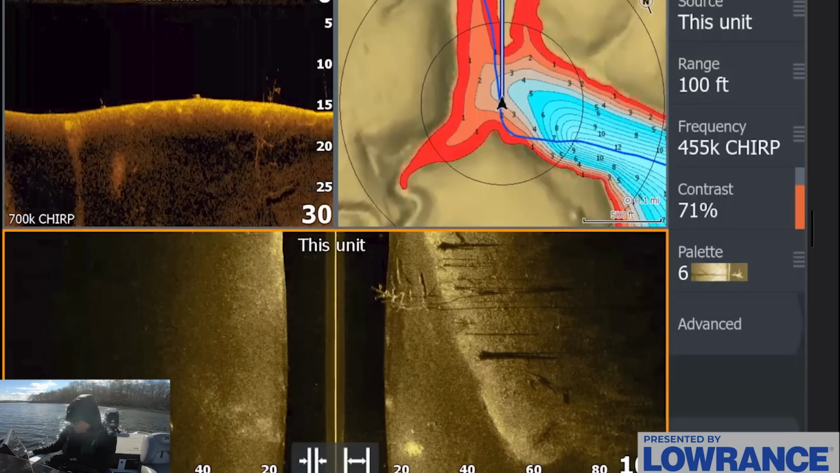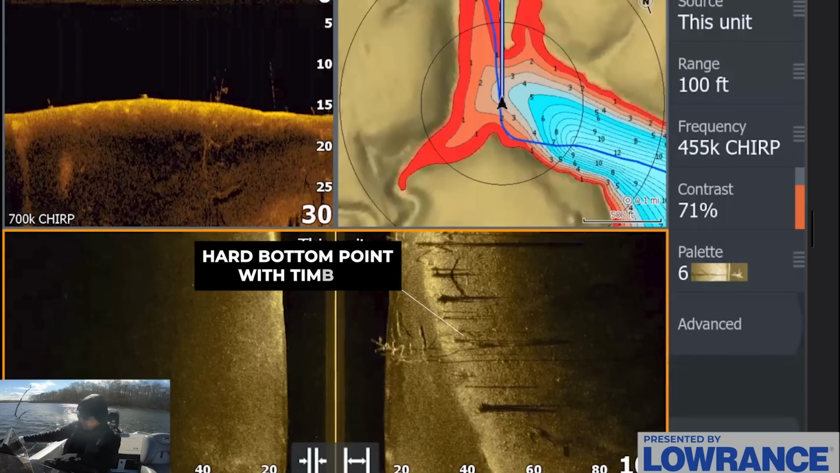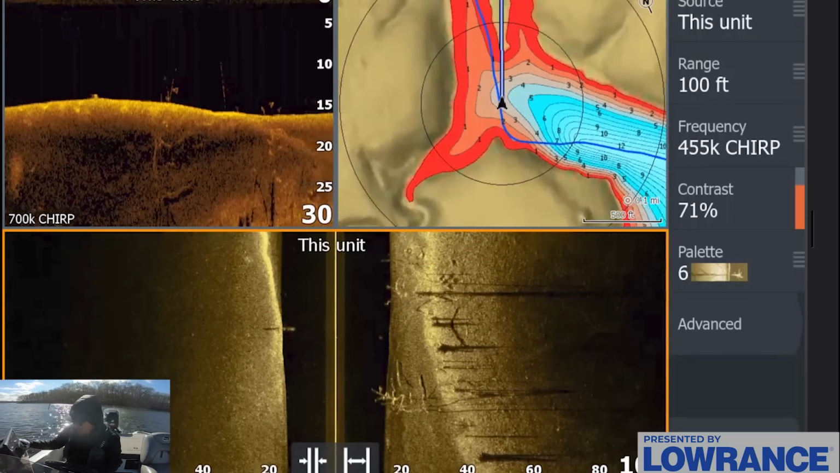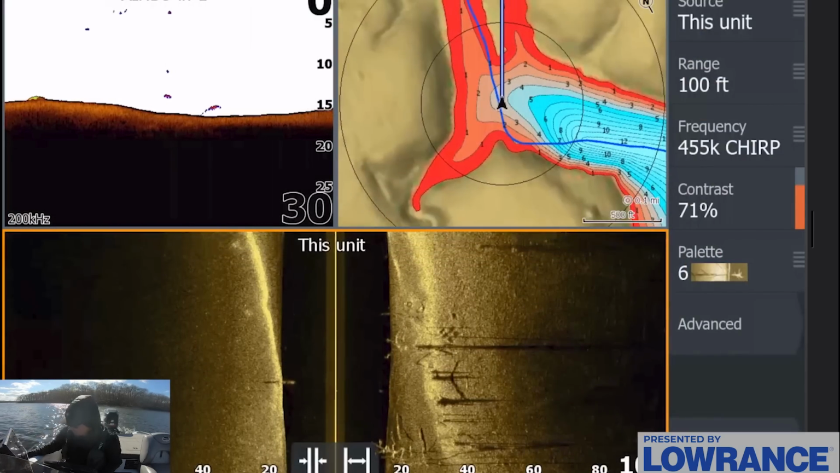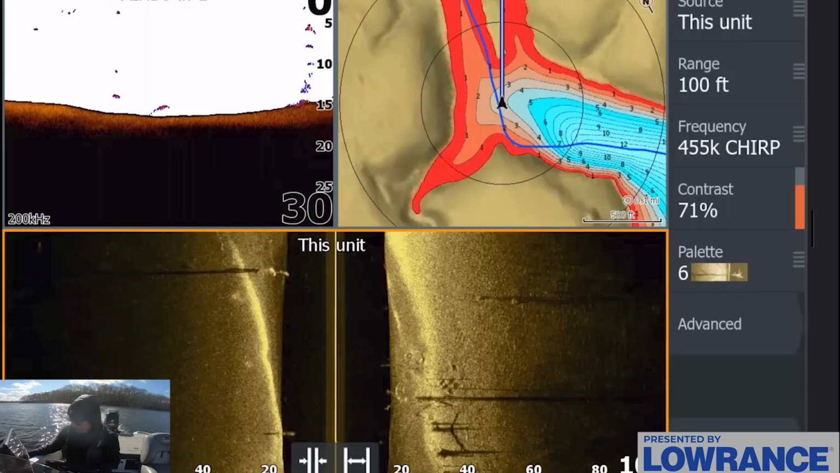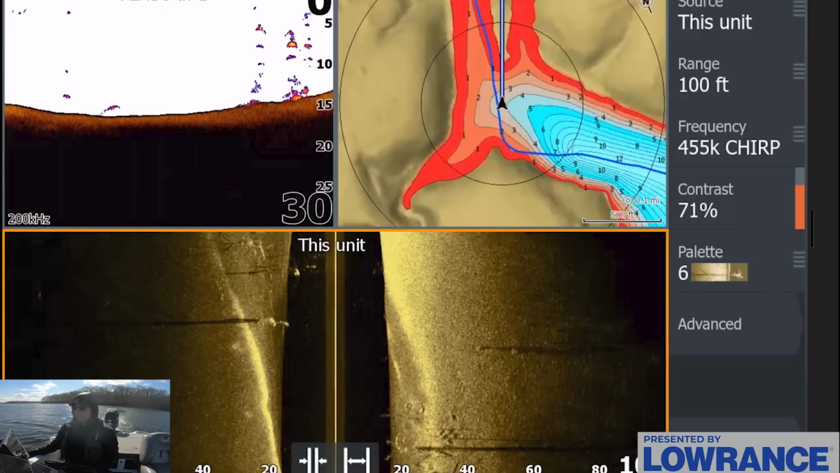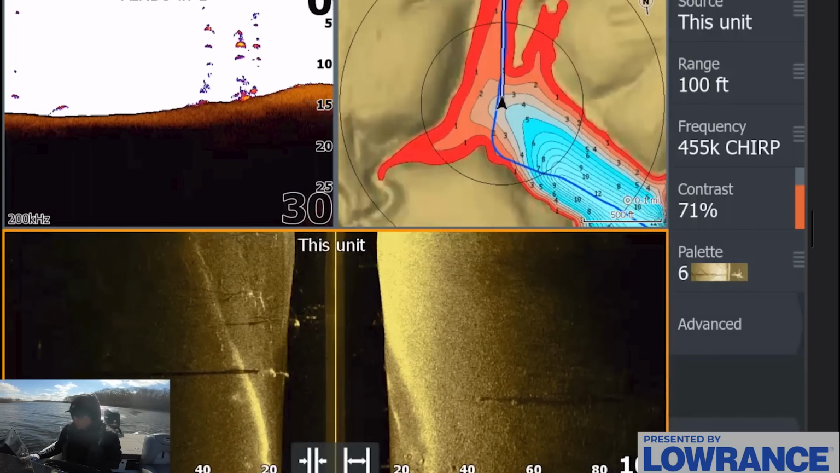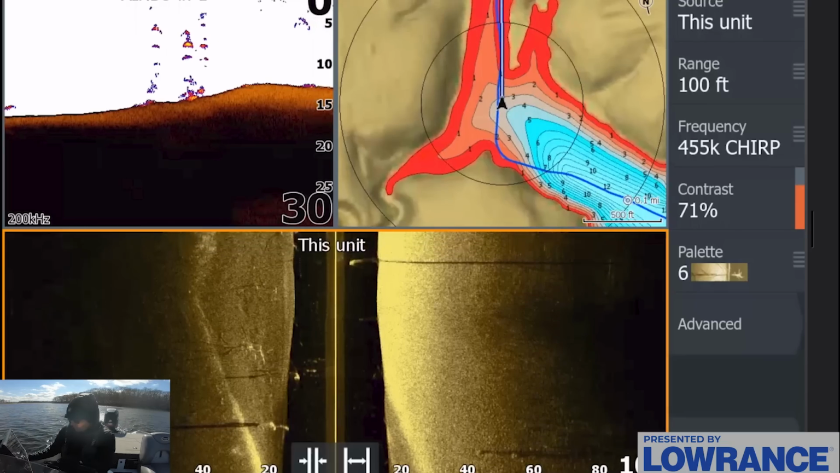Nothing really stands out quite yet as a spot I want to fish, but we do have a really nice rocky point that sticks out here with some timber as well that looks kind of interesting. I'm going to switch over to this view again to see if we can see any fish on 2D. Not seeing anything that really jumps off the screen at me in this moment, just because there's not a lot of bait out here. But we are getting into some timber and some sticks and logs, so there may be some fish even pushed further back up into this area that we may want to check out.